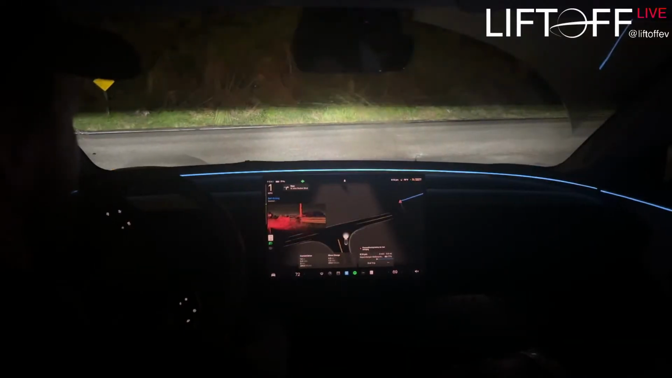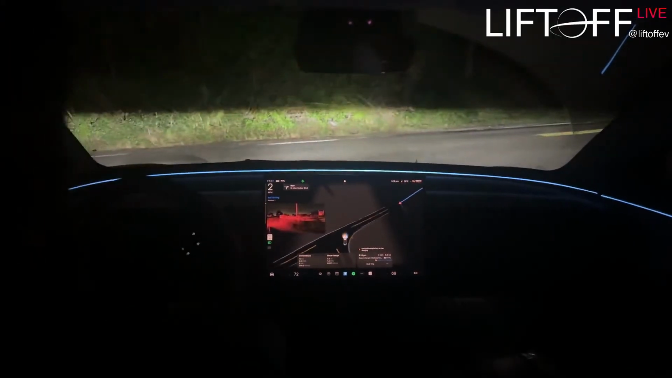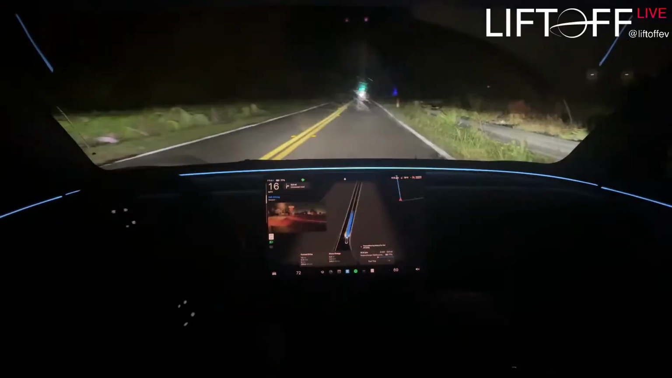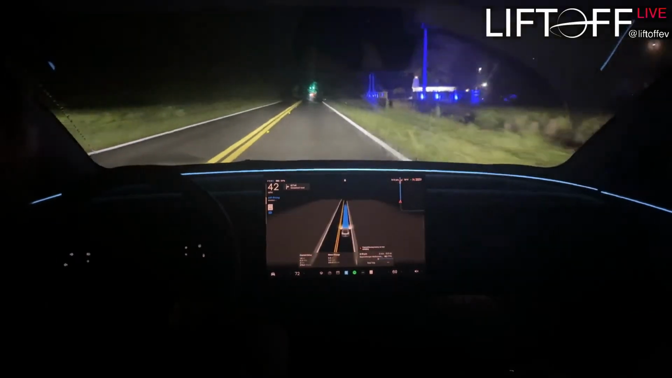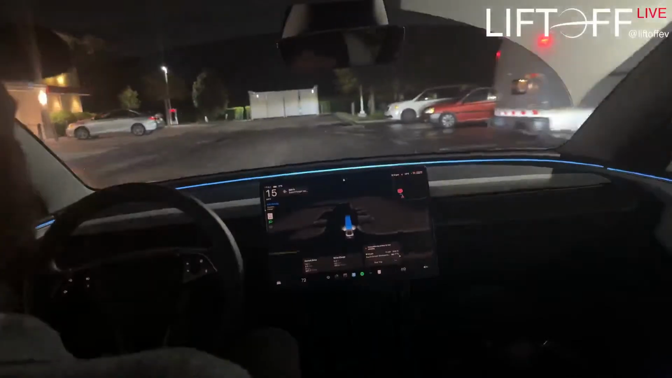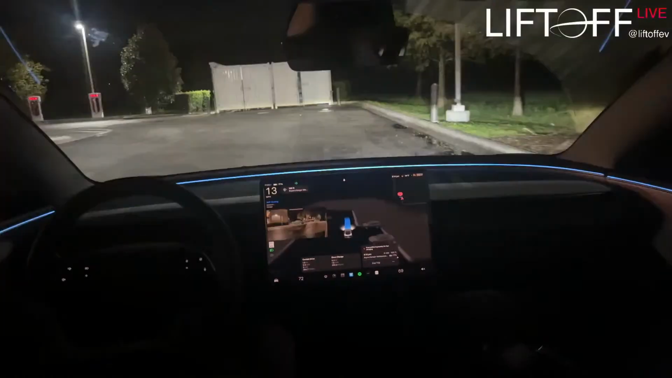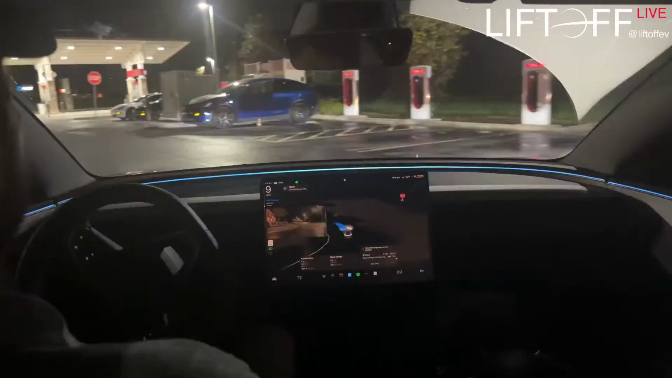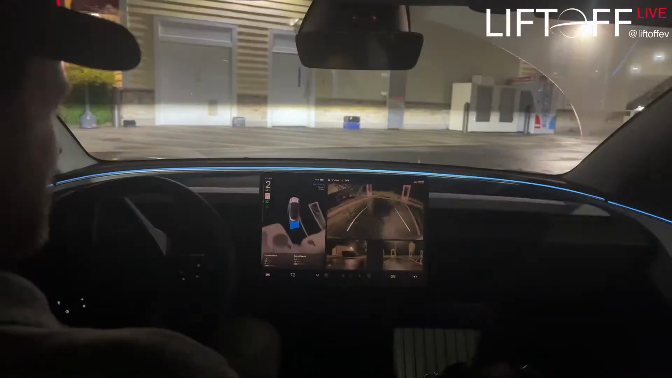I just hit the button to clear off the windshield because the camera didn't seem to mind, but I wanted you guys to be able to see what's going on. Alright, that was way too much hesitation for literally nobody coming. That's kind of disappointing. Interesting choice.